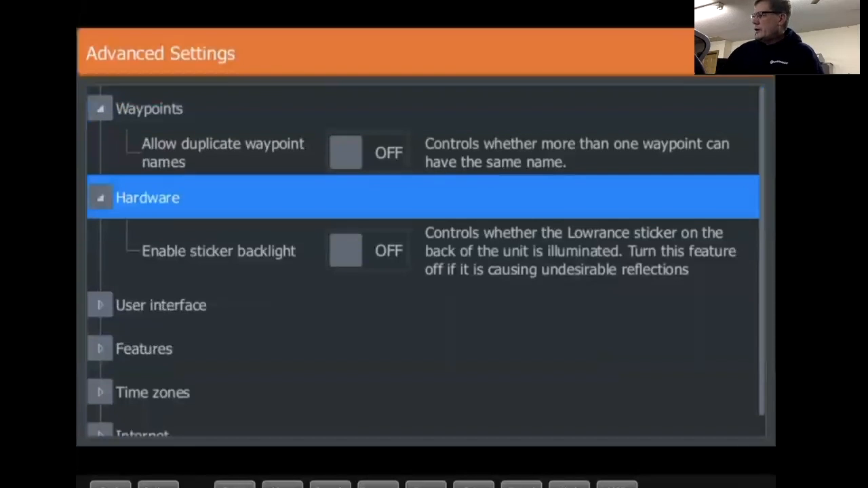Hardware. Enable the backlight sticker. If you look at the back of a Lowrance unit, it's got that white sticker on there. Let's say you got a walk-through windshield and you don't want the glare off the back of the windshield from that Lowrance sticker. You can turn that off, and it will then turn off that backlight on the back side of it.